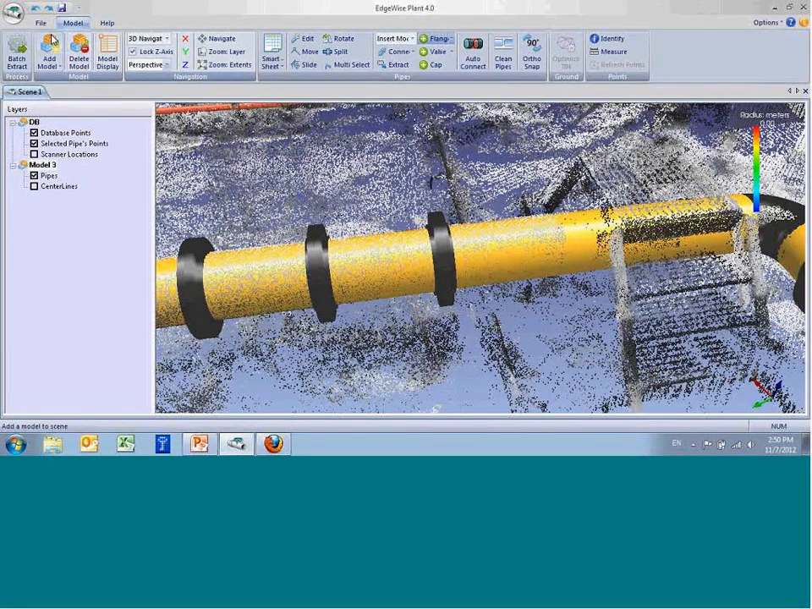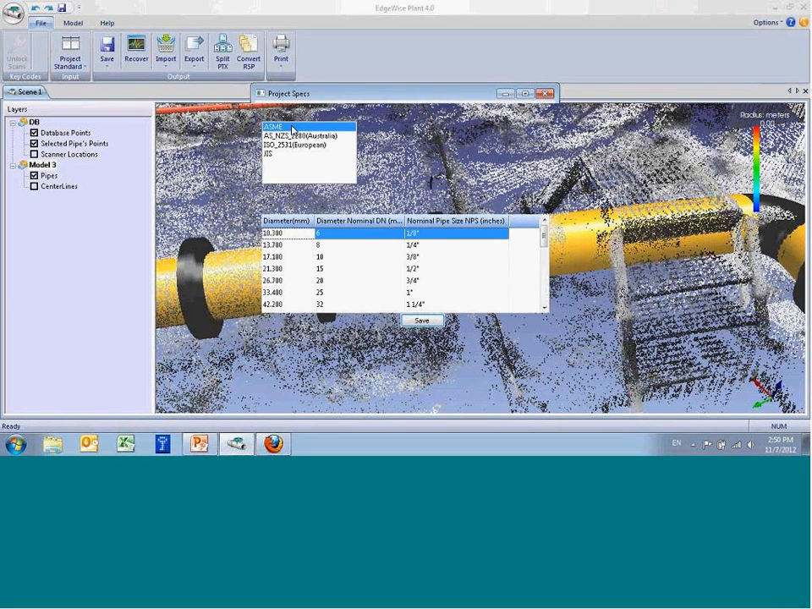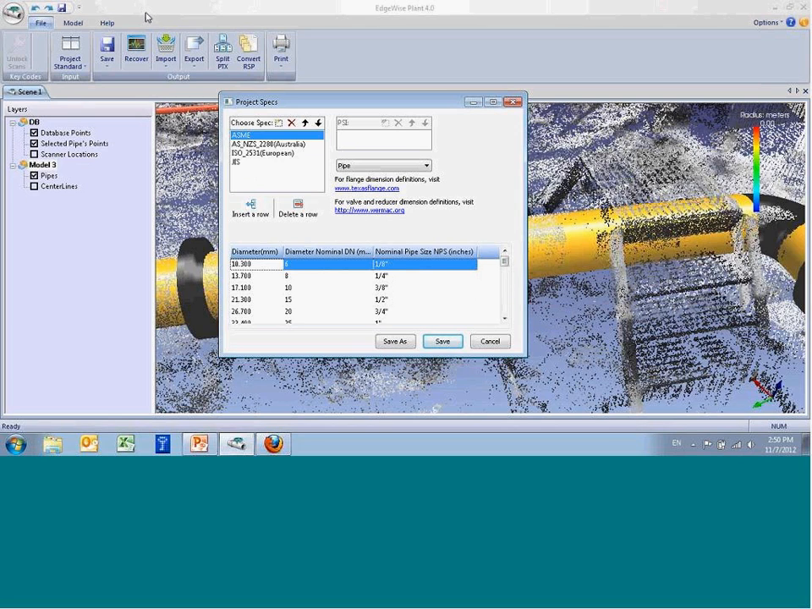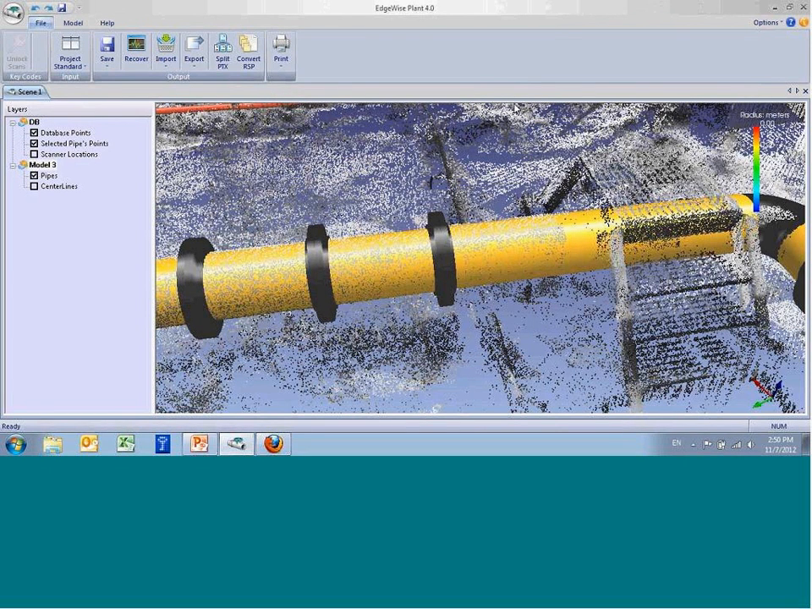Now, where the dimensions come from is we have a library. So on the ASME, here we've got the different nominal sizes of pipes that are allowed. You can look at flanges, and for each of the different pressure ratings, see the different dimensions that define how that flange is rated. So everything is entirely spec-based. You can create your own specs and import your own specs.